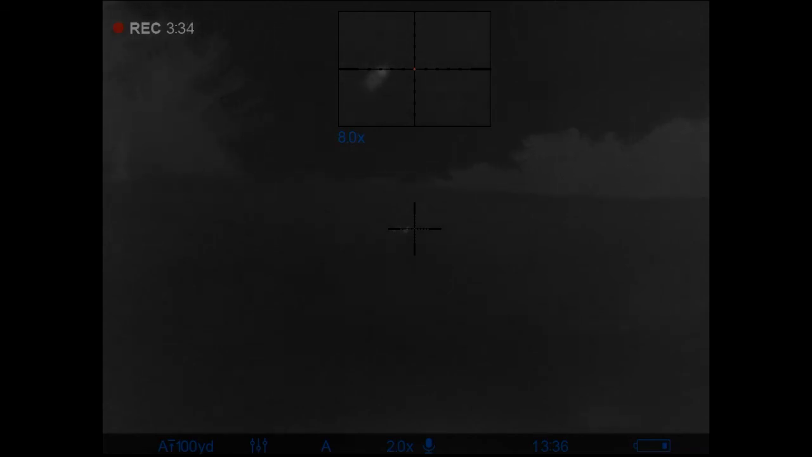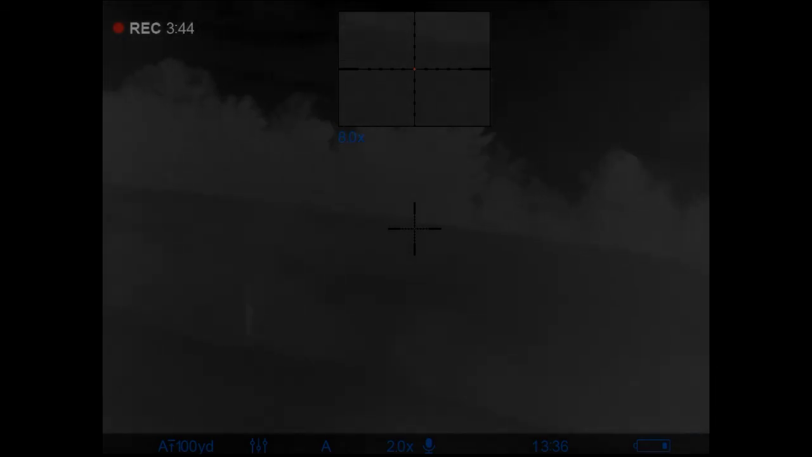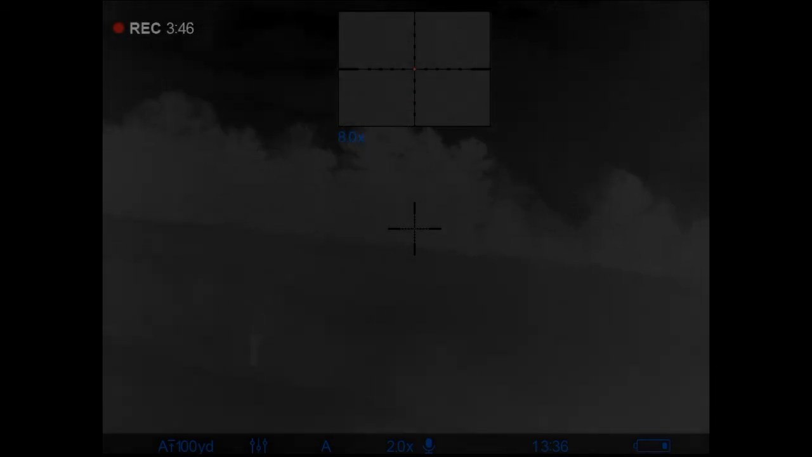We do believe the farmer missed, but it happens to the best of us, especially when you're on a new gun you're not used to, and with the first time on a thermal. He got a great running follow-up shot off, but it was just below the coyote.